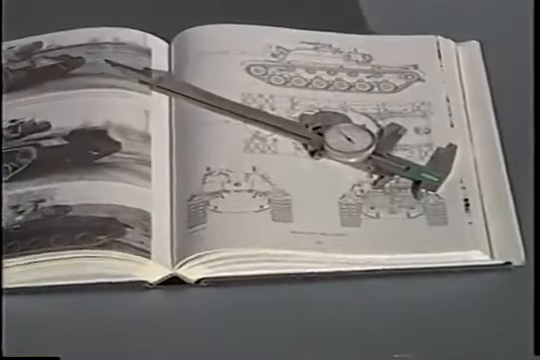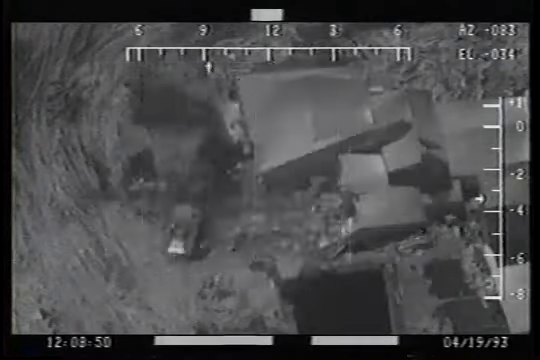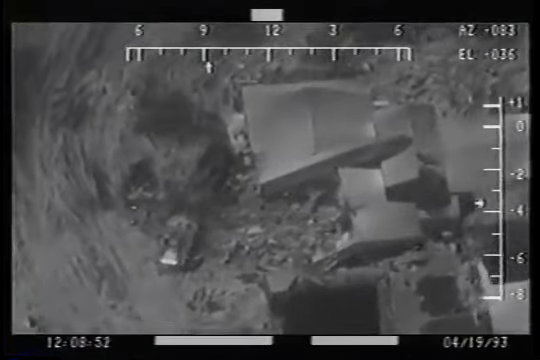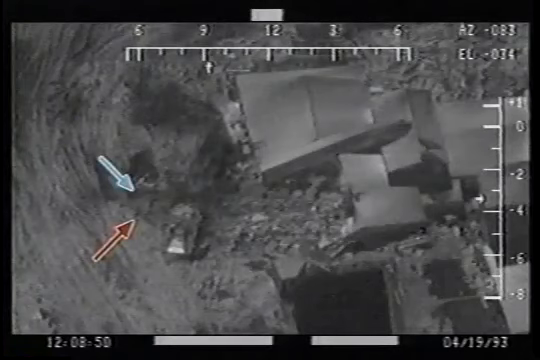Using scale drawings of the armored vehicles used by the FBI, the FLIR test footage was scaled down and inserted into the FLIR footage shot by the FBI on April 19th. Here is a side-by-side comparison of FLIR project test footage with FLIR footage shot on April 19th.